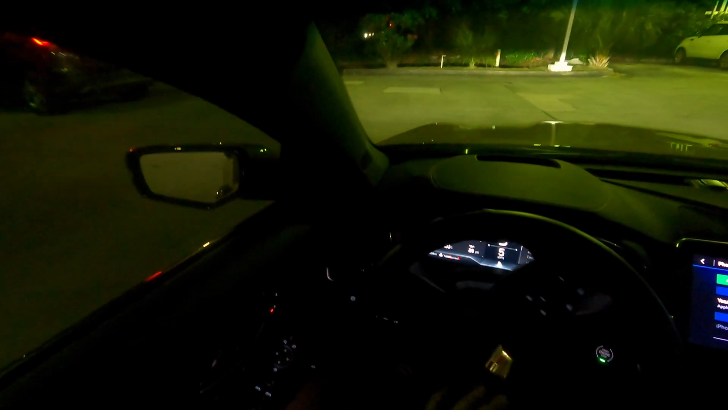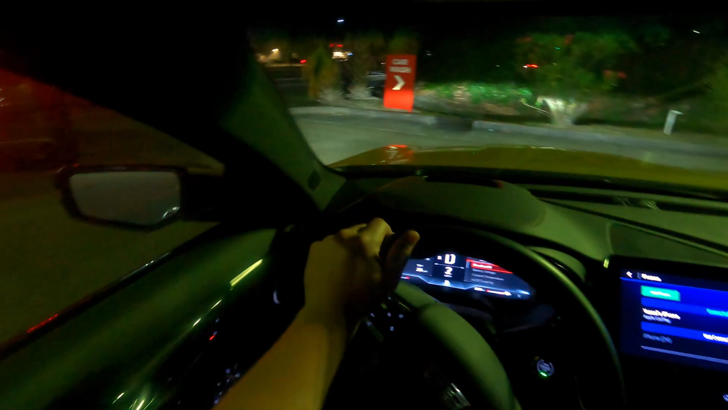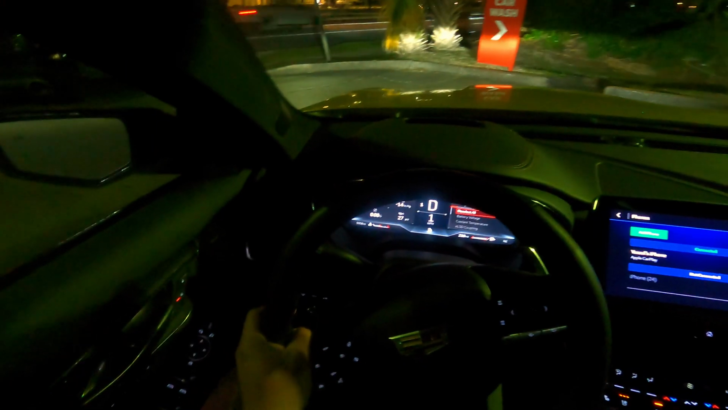There's a tune out there that can probably get you to 440, I think it's like 420 to the wheels or something like that. That tune can probably be pretty useful. I haven't personally tried it. I really want to. I did talk to the dealership though. They said they'll void my warranty if I decide to tune this car. So I don't know about that.